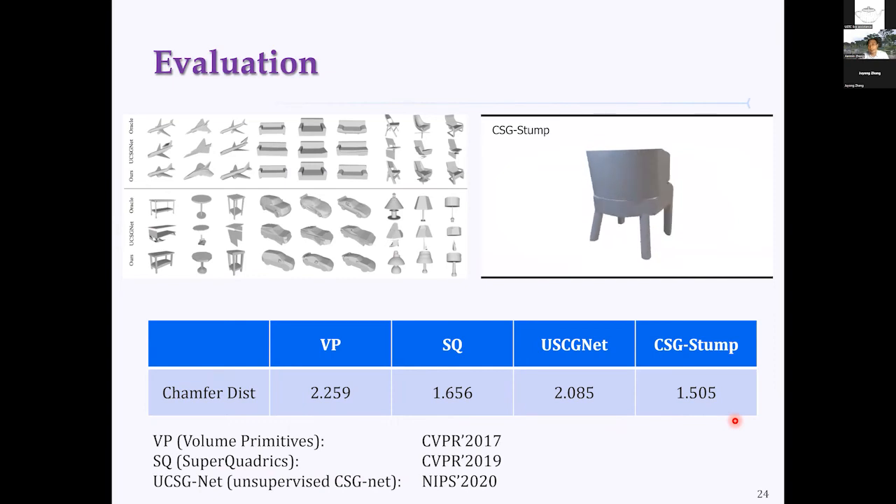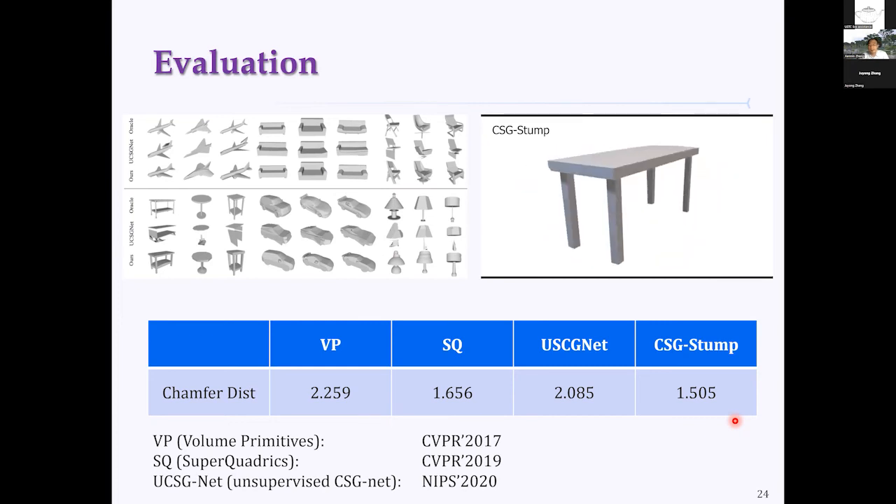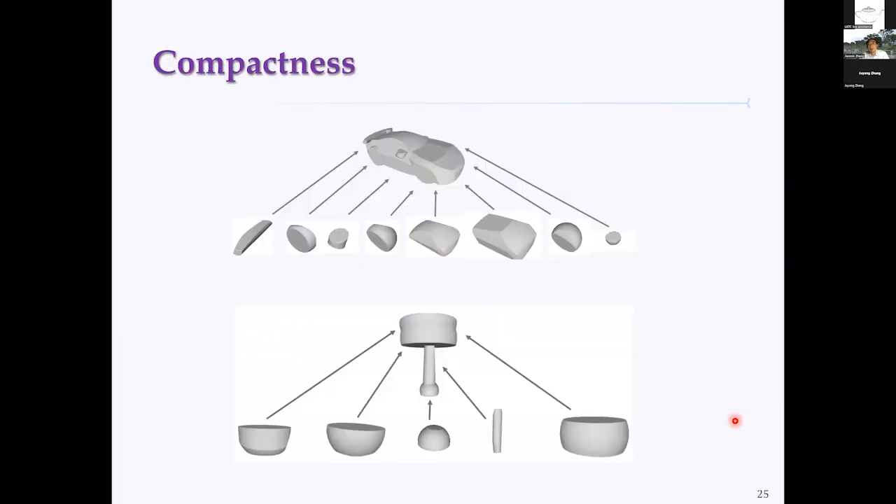We also evaluate using other metrics. But overall, we can say the performance of CSG-Stump is quite good, at least on par with the state of the art, or even better. Also, the result is quite compact, involving only a few primitive objects. Here I just show the second layer, so we don't need many elements in the intersection layer. In the primitive layer we need more primitives, but still not so many. So eventually the representation is quite compact.